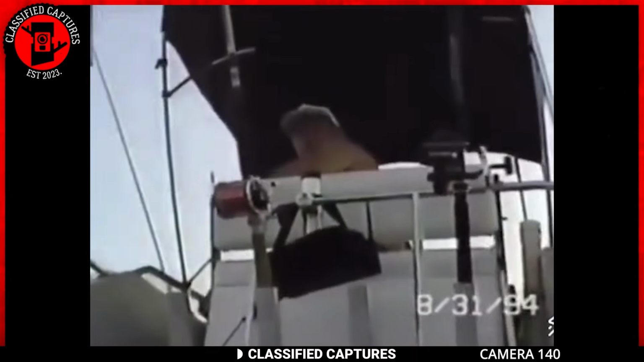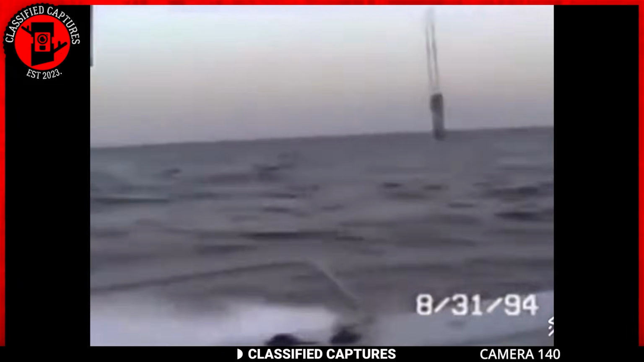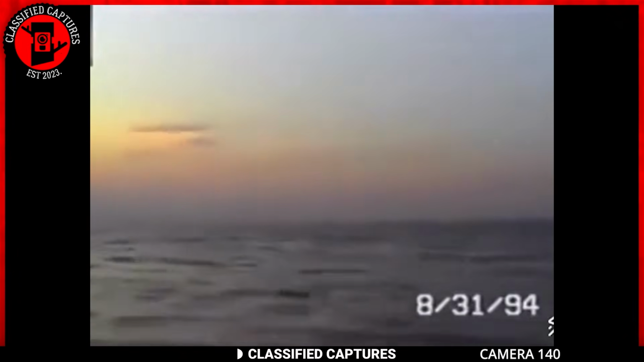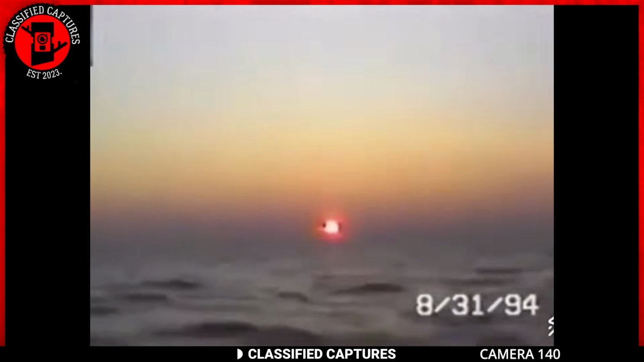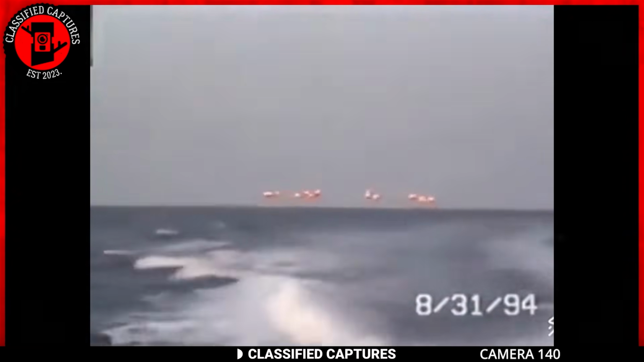In this intriguing story, a fisherman's adventure at sea took an unexpected turn when he captured some mysterious footage on his camcorder. The footage shows the beautiful orange horizon as the sun sets, and the camera pans to the distance where a red light is seen. The fisherman then zooms in to capture a closer view, but the footage becomes shaky and unsteady. Suddenly, the camera cuts to a view of more than a dozen of these red lights in the sky, which the fisherman claims to be UFOs that have been trailing his boat for a while.